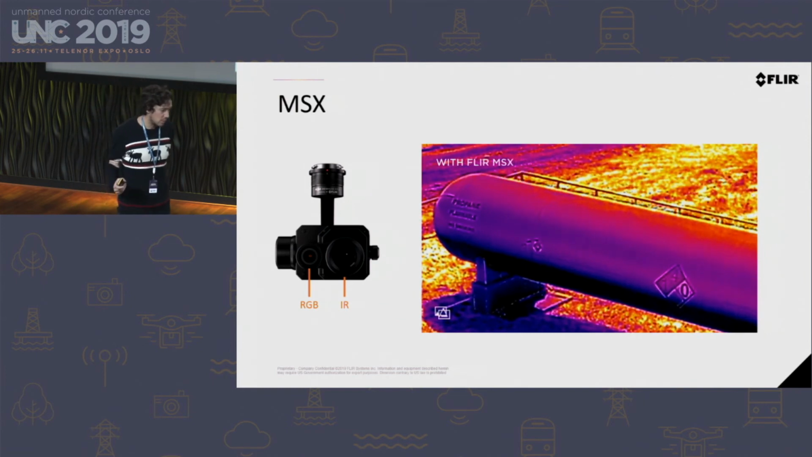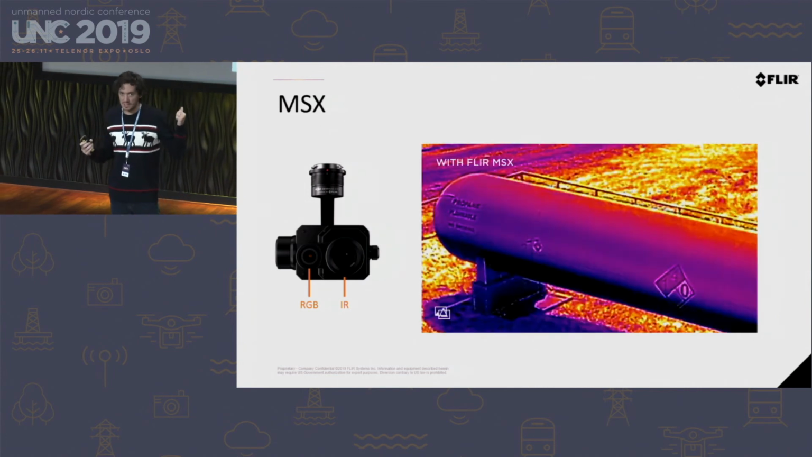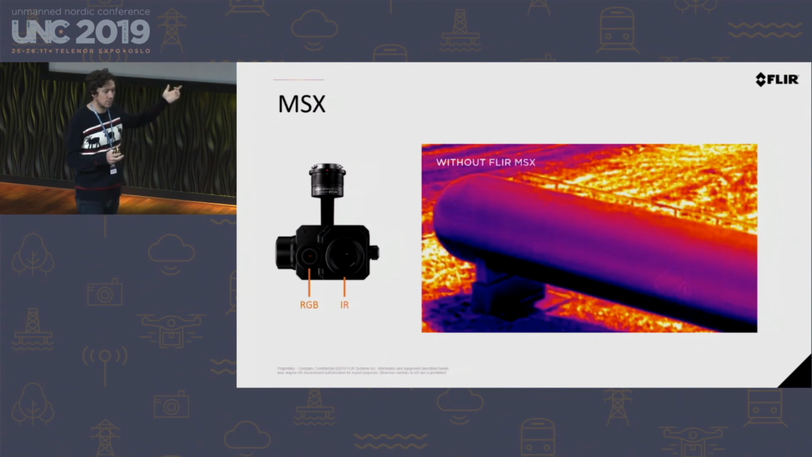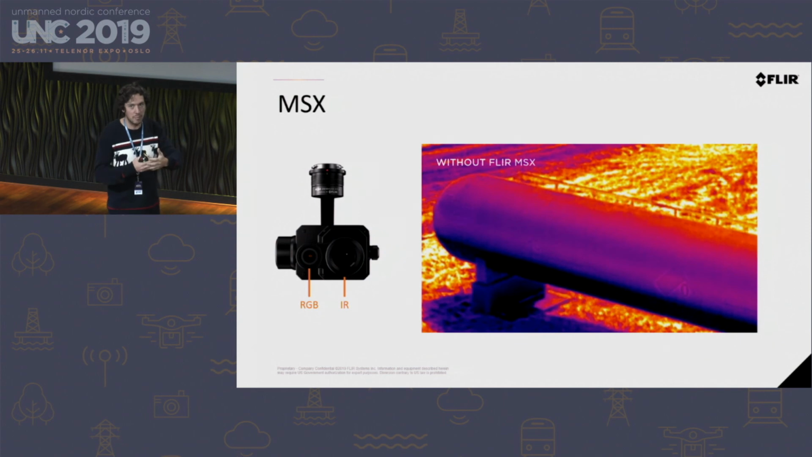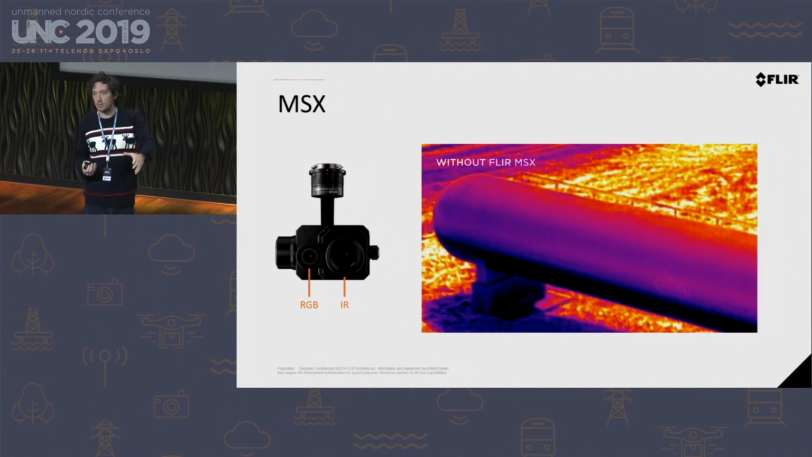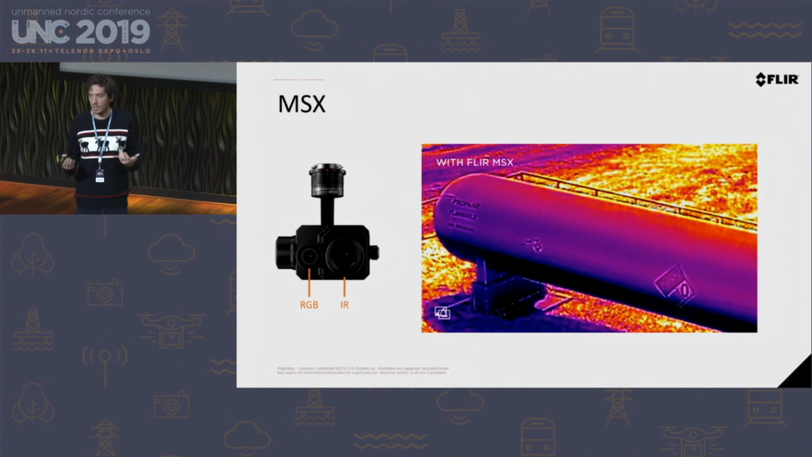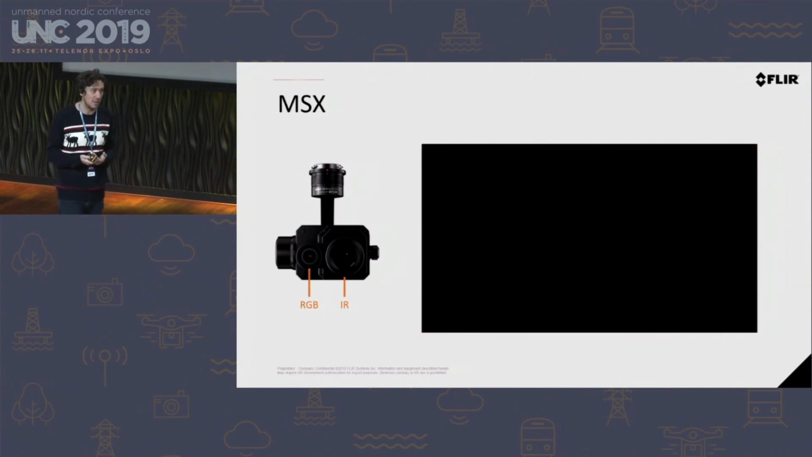Another important best practice is to use both EO and IR at the same time. This means a system that has both a visible camera and a thermal camera simultaneously. I'm expressing this through something called MSX, which is when we blend those images together. You can see here it's just thermal. When we add the MSX, or the blending of the visible world on top of it, you can get more context, more information in a single image. But also most of these inspections require you to know whether that problem on your solar panel is bird poop or dirt or moisture, or if it's truly an anomaly, a crack or a broken panel. And you can only verify those things in the visible spectrum.